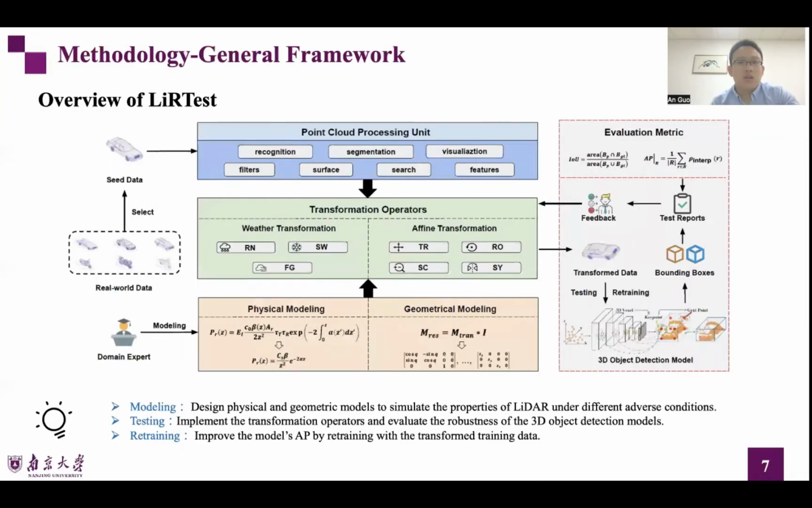This is the general framework of our work. As shown in the figure, domain experts design physical and geometric models to simulate the properties of LiDAR, the different adverse weather conditions, and the linear mapping between point clouds, respectively. Then, the transformation operators are defined according to the model construction.